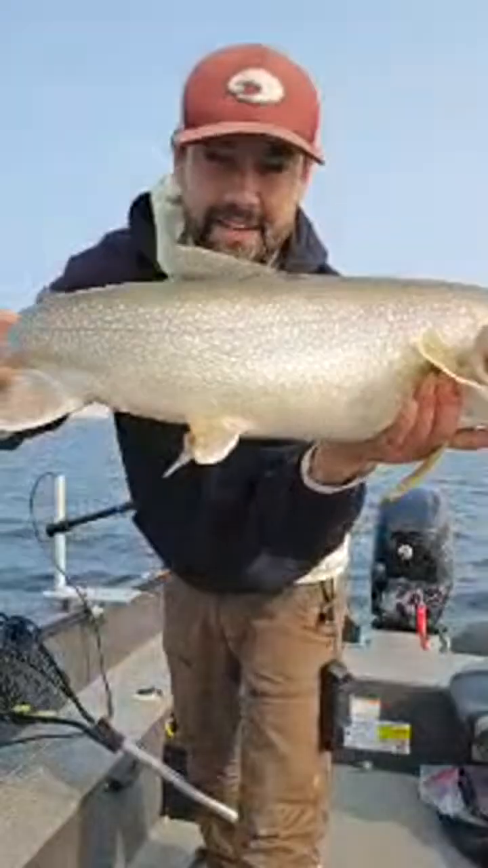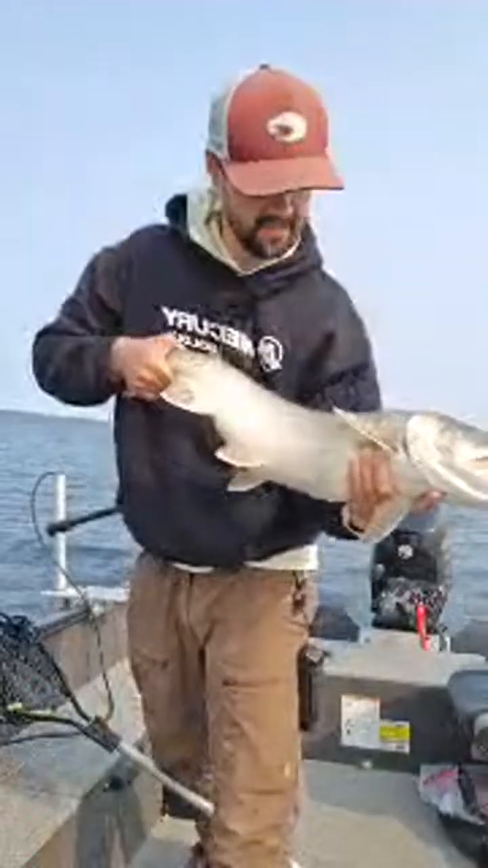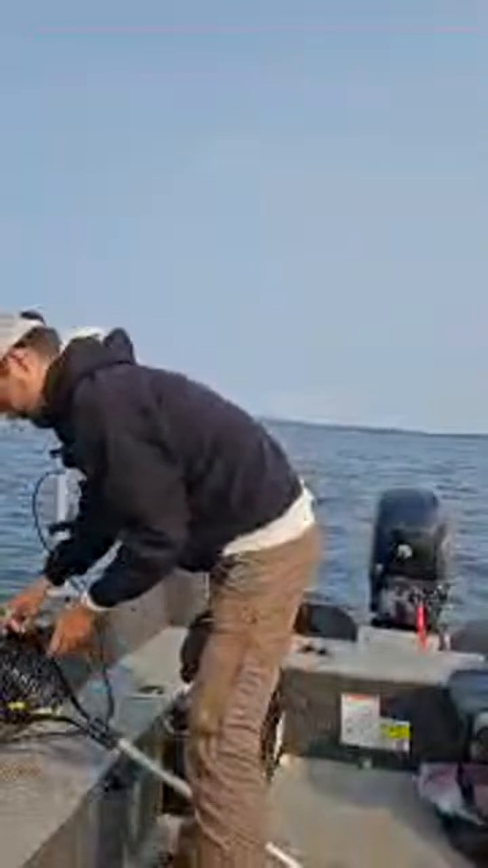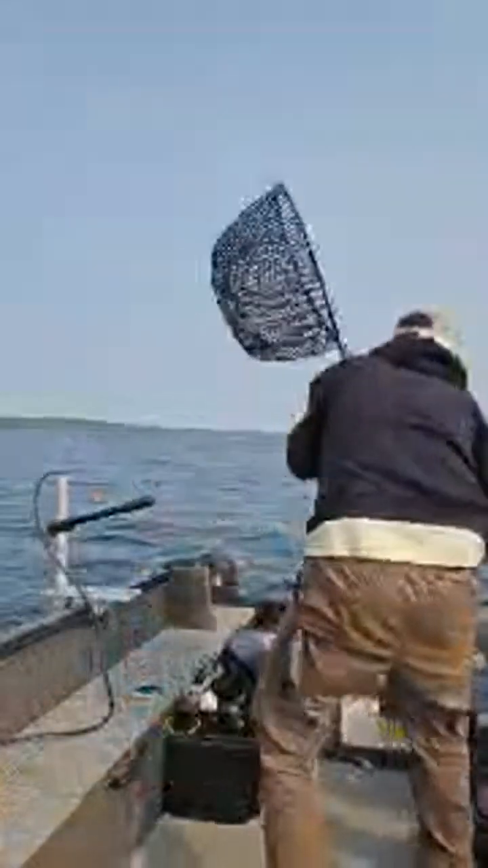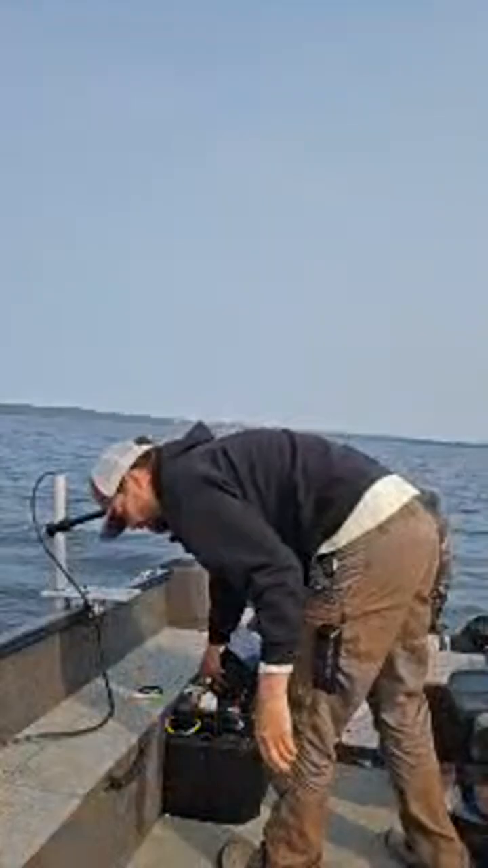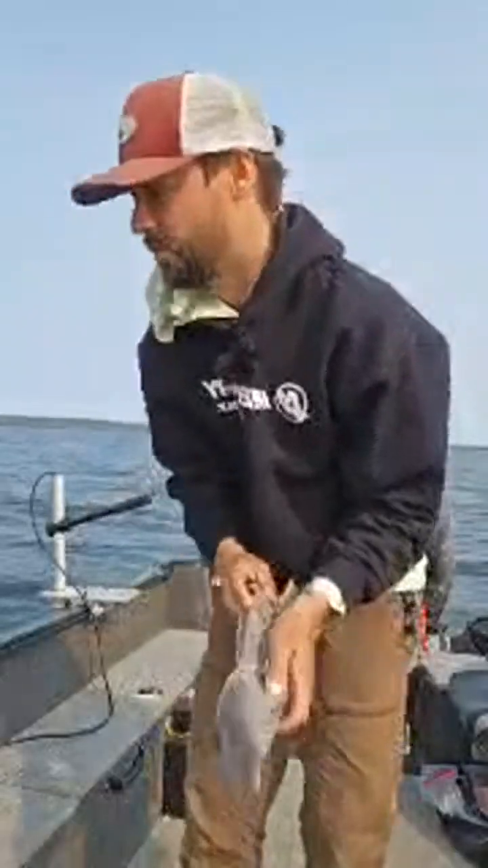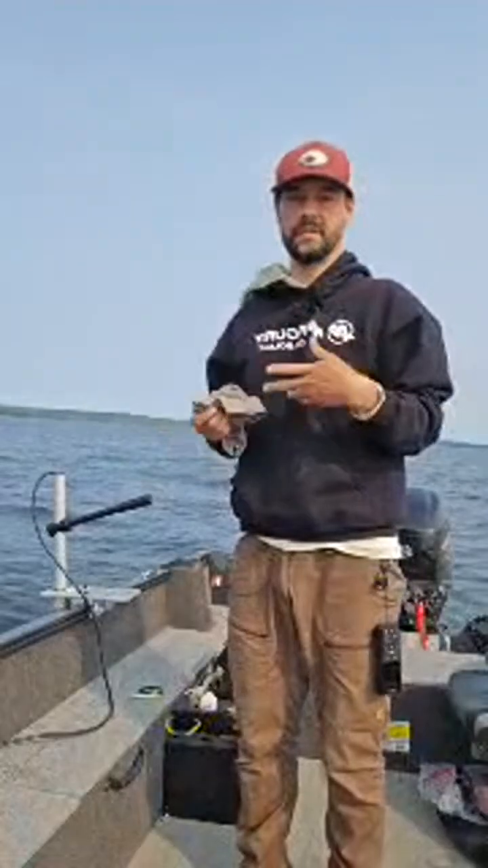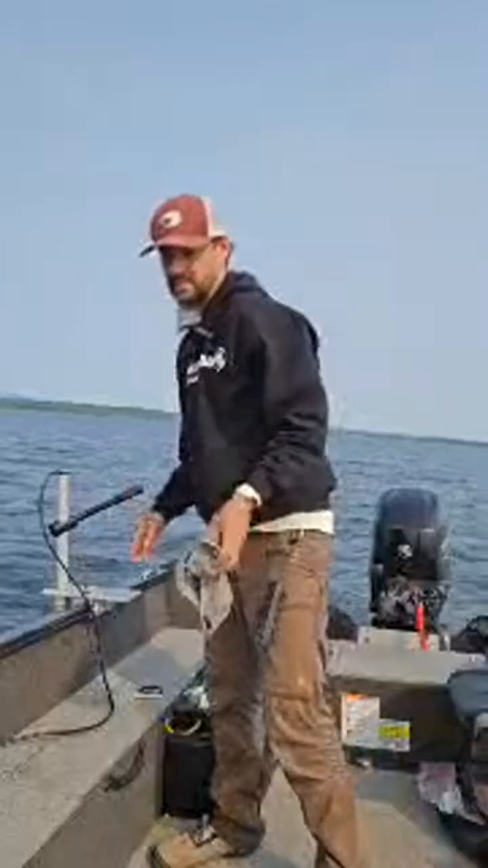Nice chunky one right there. I don't know how big that is, but pretty green colors. Going back in. So even before I release my fish, my hook is going back down. So for the most part, Lakers show up in either pairs or they, yep, there's another one down there right now.